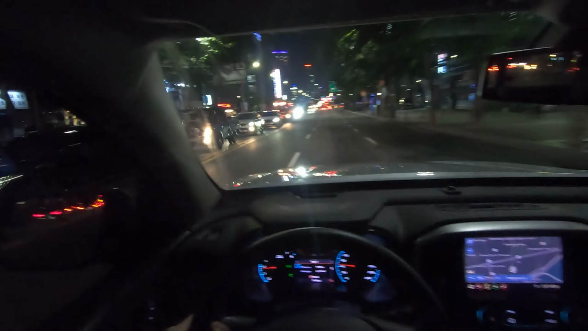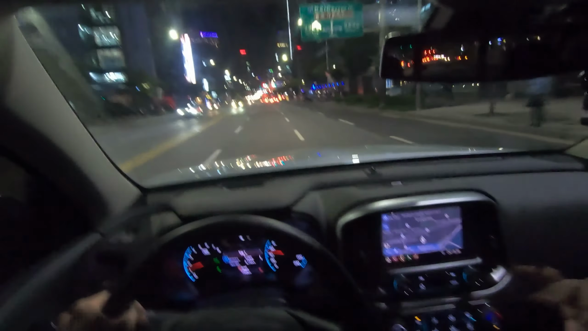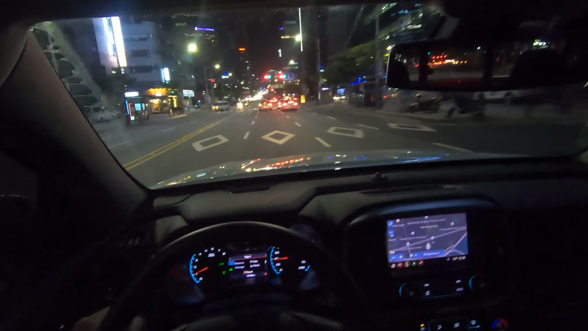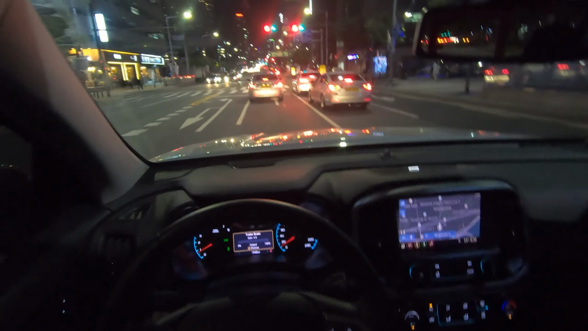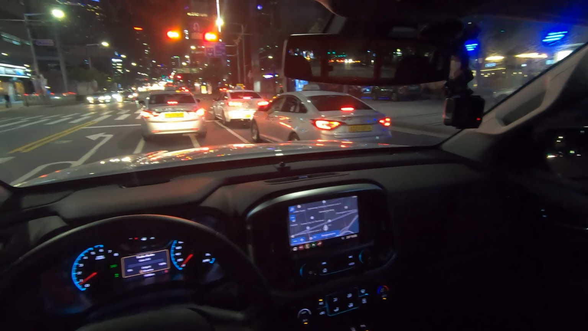But certainly it's got a great powertrain, great suspension, great handling, everything. This one also has sway control and trailer braking. So with that, you can enjoy your outdoor activities more safely.